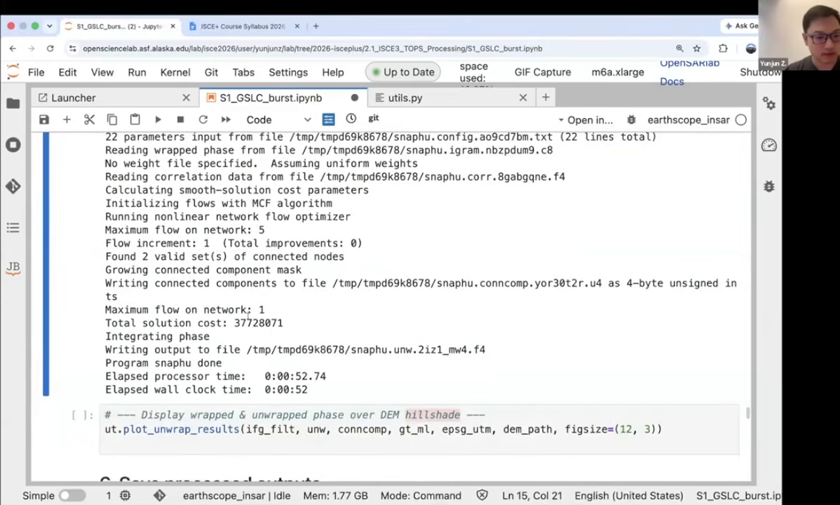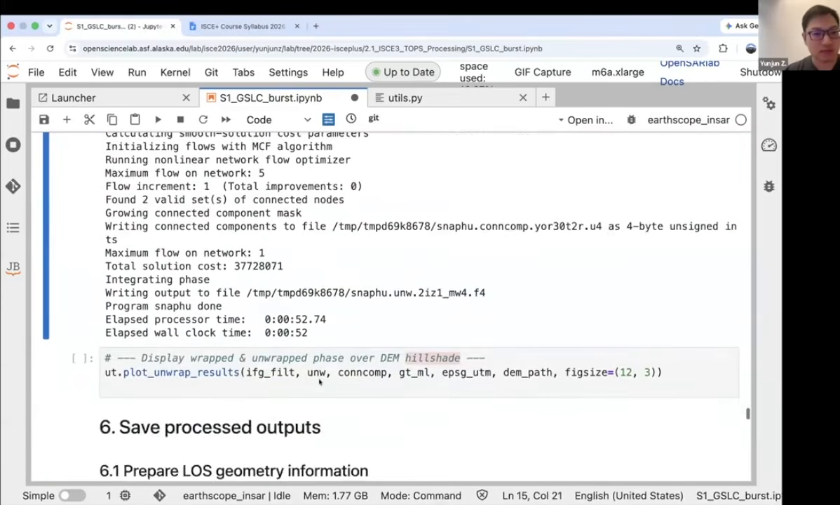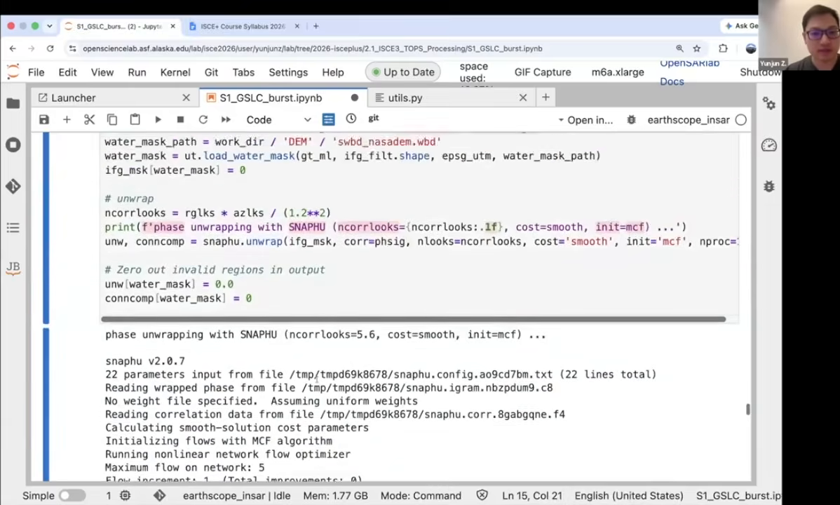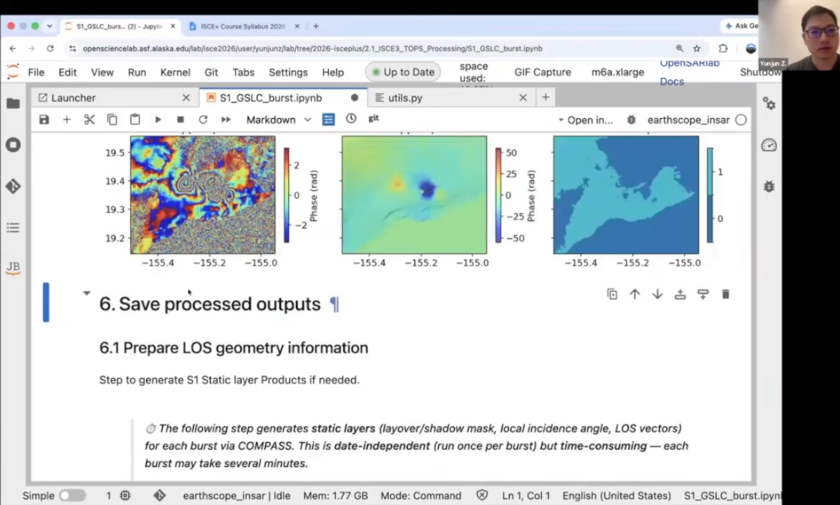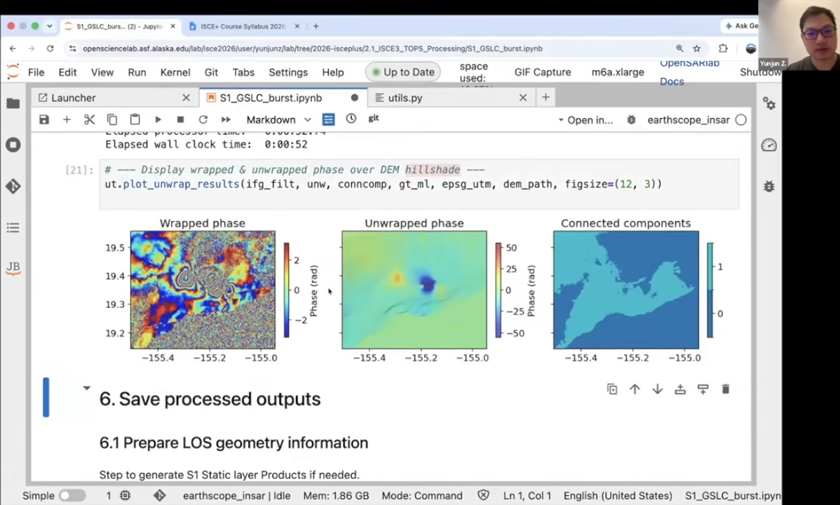Okay, you can see it's finished in less than one minute because our interferograms are relatively small. And let's see the result. These are the wrapped interferograms. These are the unwrapped ones. Maybe Fog or Eric can help, what is exactly this part?